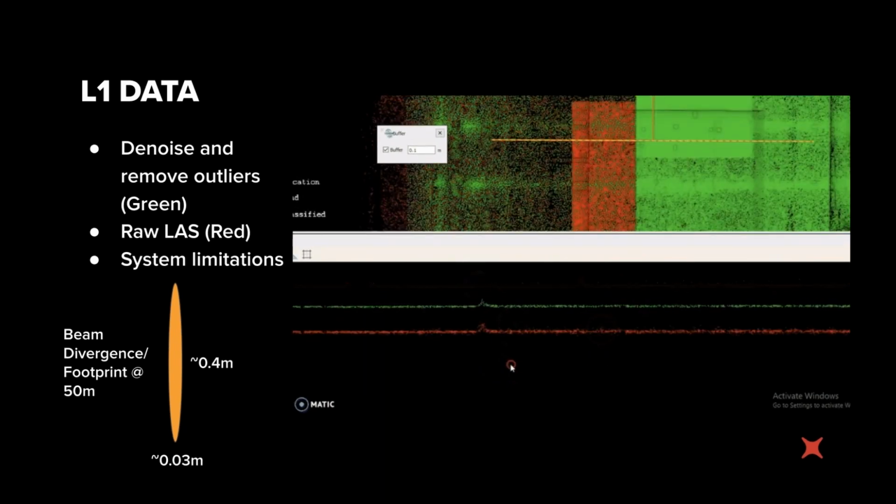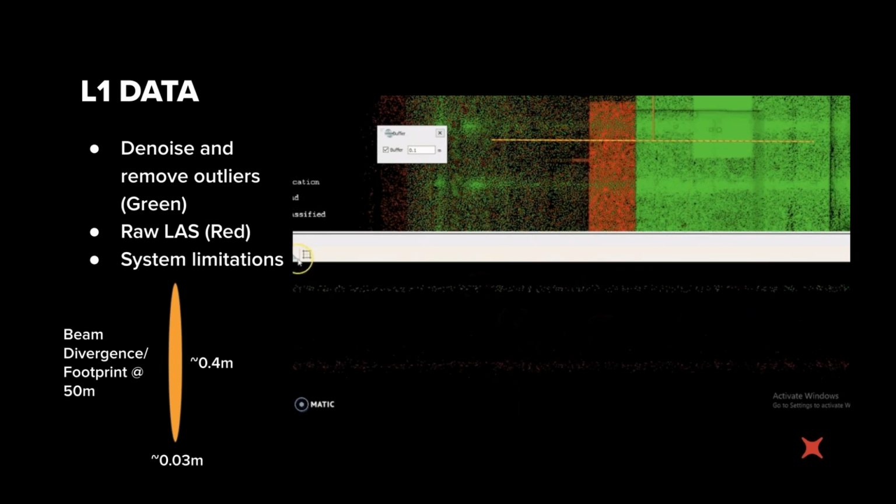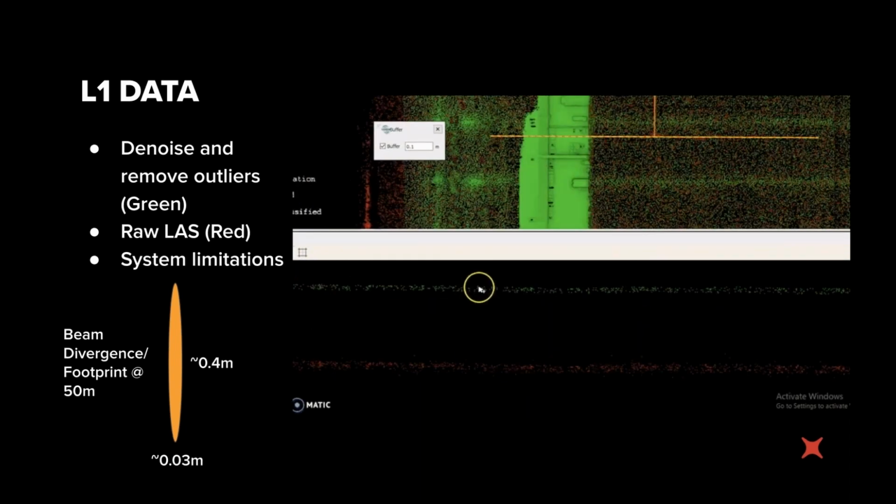So looking at the data set in the bottom, you can see there that we've got two cross-section views. The red one is the data set prior to doing a denoising or removing of outliers, and the green is after doing removal of outliers. So as you can see, there is a bit of spread on the data sets, and this is a pretty typical thing that you'd see from most lower cost LiDAR sensors.